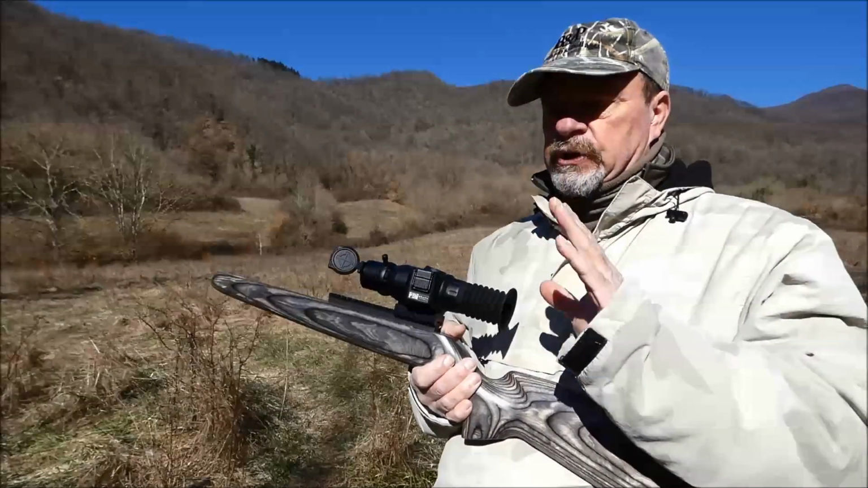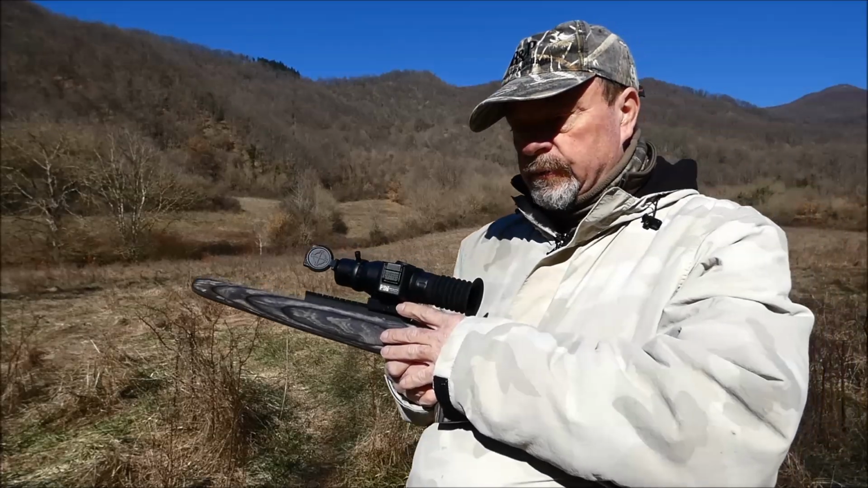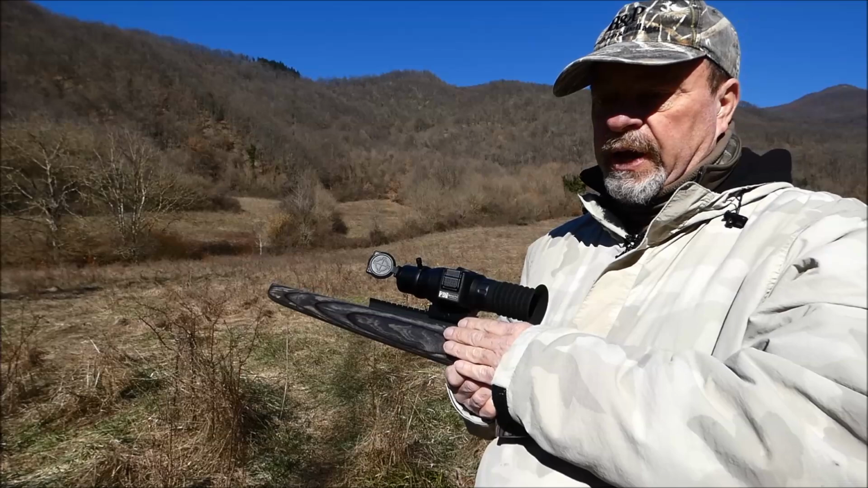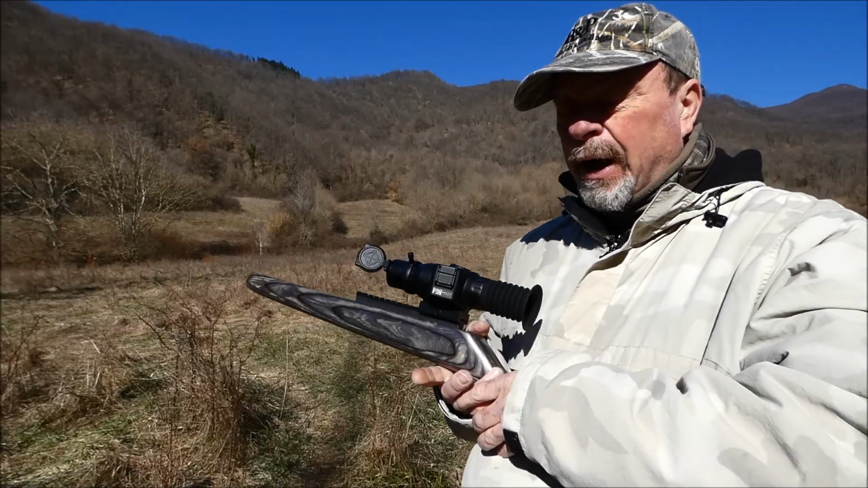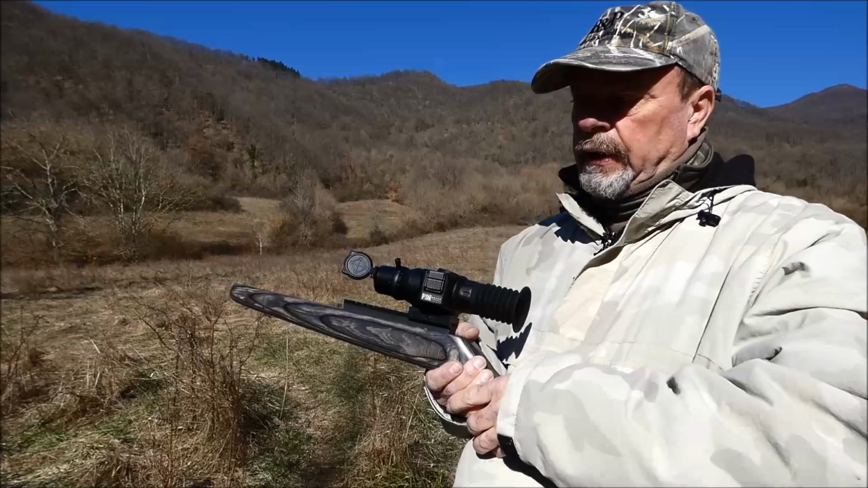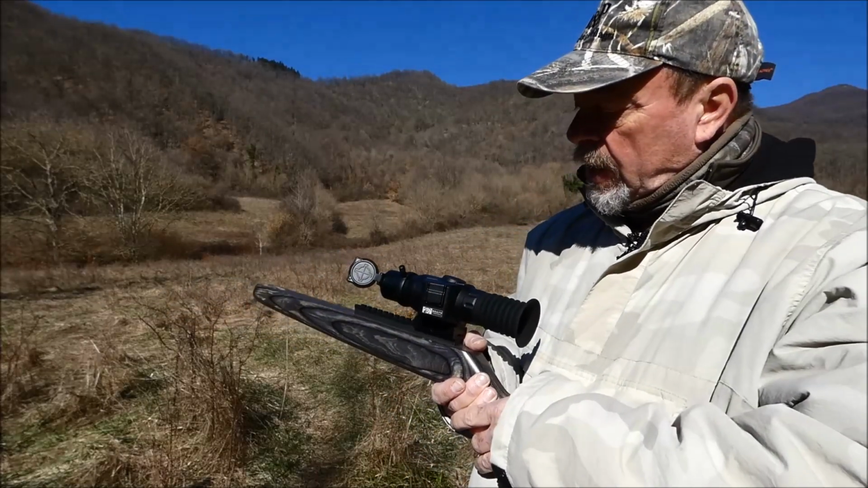This is the first feature, and I strongly appreciated it because in this way you have a universal mount that fits most of the rifles and carbines actually on the market.